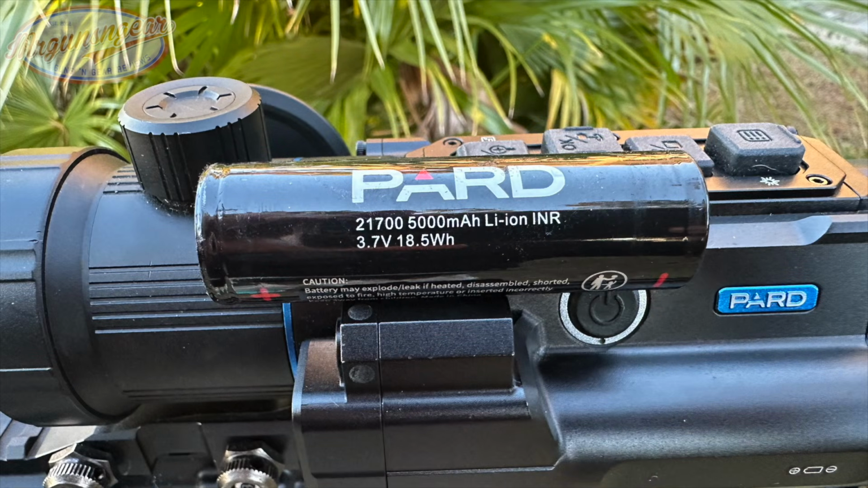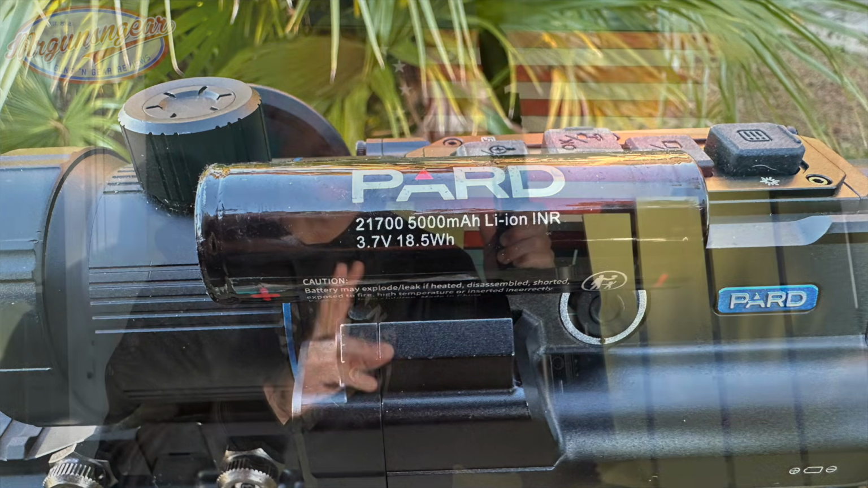And then behind that, we also have our battery. This uses a very standardized battery. That is a huge plus in my opinion. They sell spare batteries, and then if you want to, you can buy separate ones. I believe it's a 21700 battery. They're commercially available. They're not expensive at all.